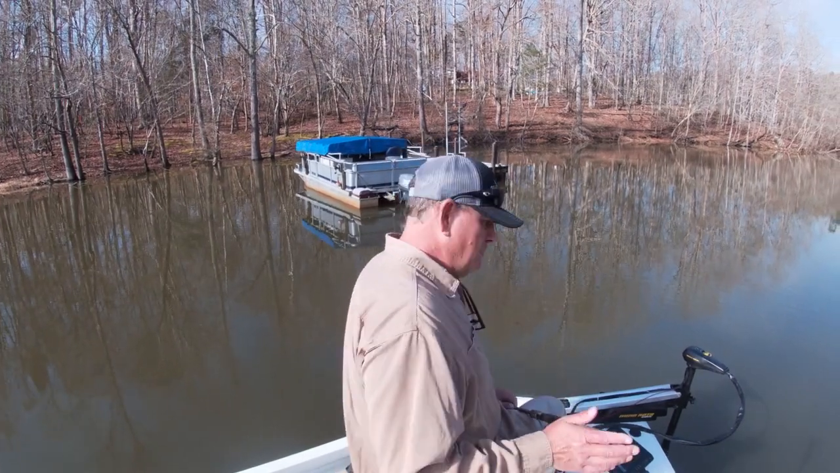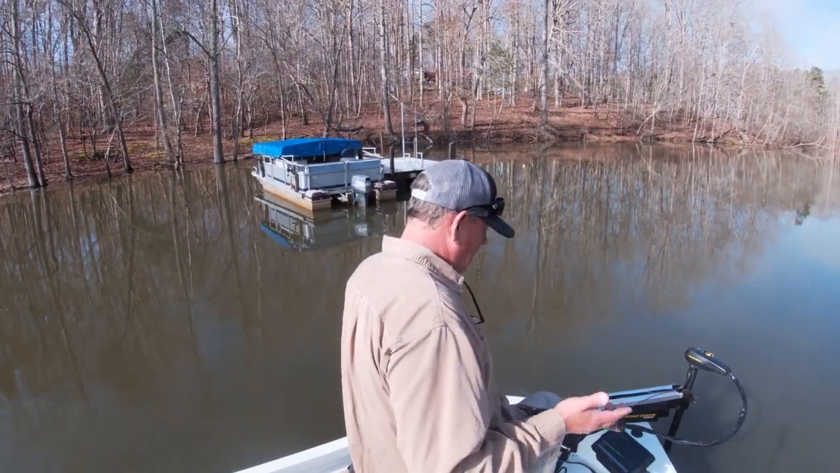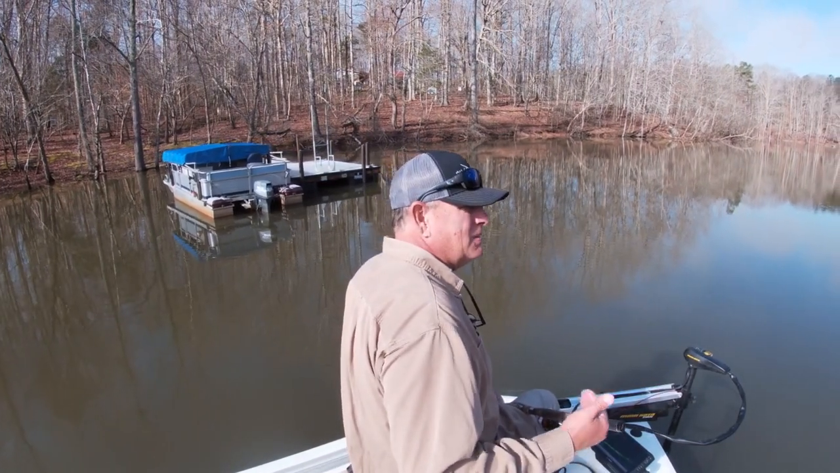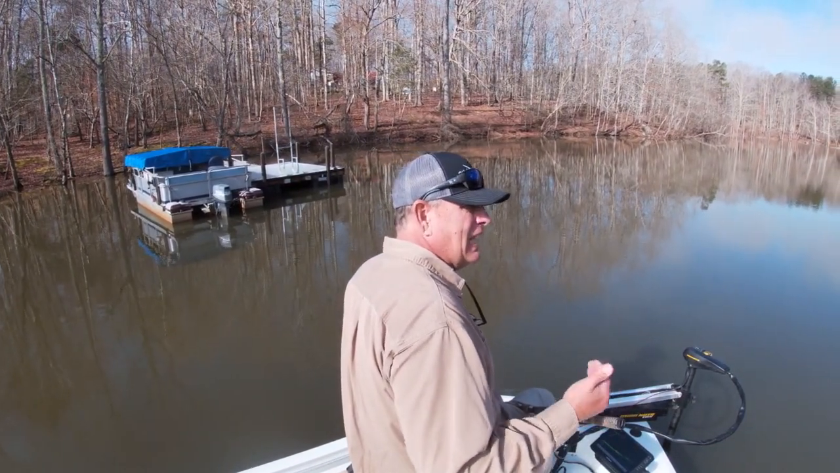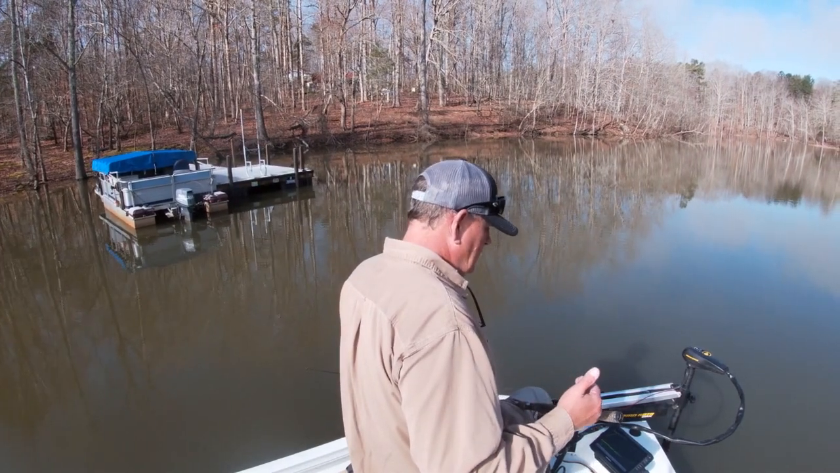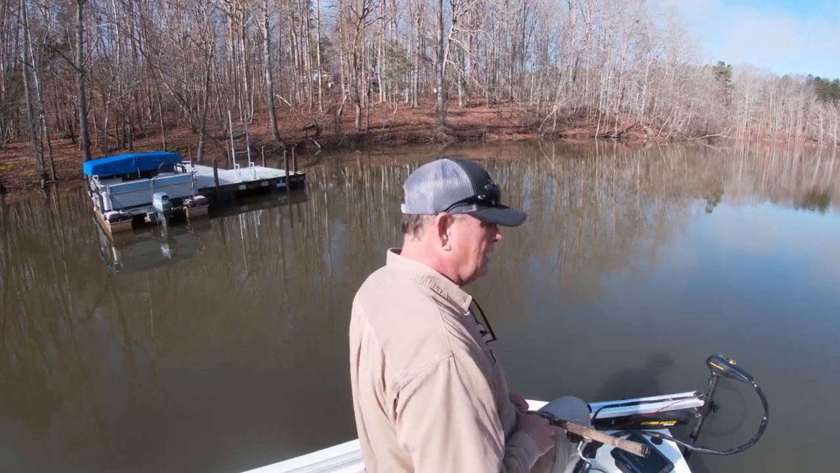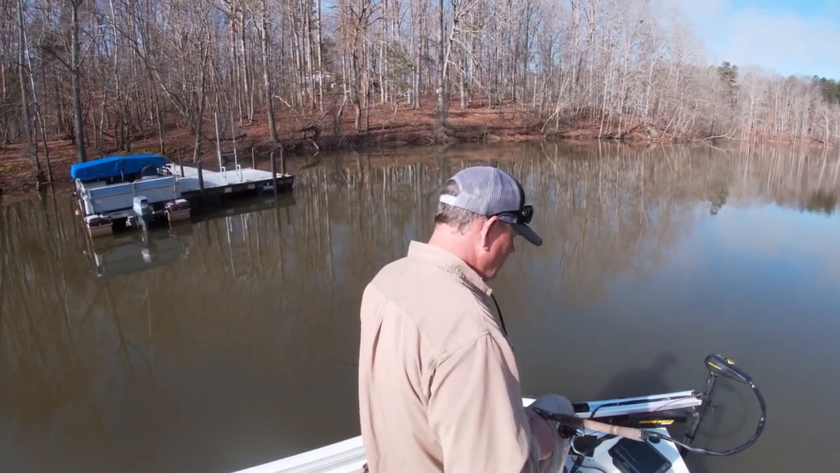So I've moved back in this cove. I'm in about 14 feet of water now. Most fish are suspended between 12 and 8 feet. Most of the shad are about 6 feet. The bank line is full of shad right now. Water temperature is 53.